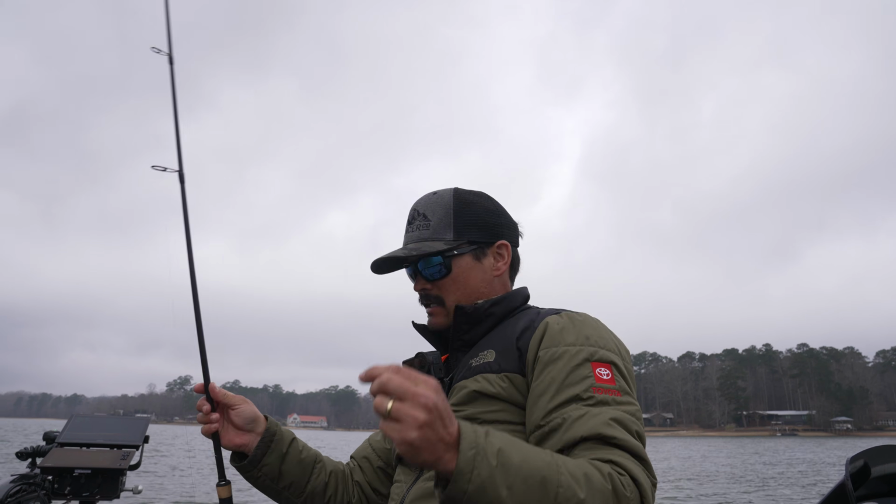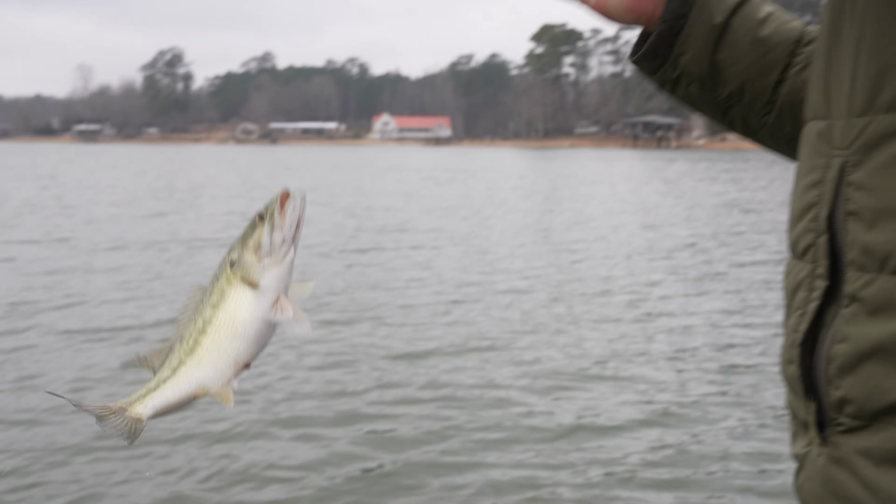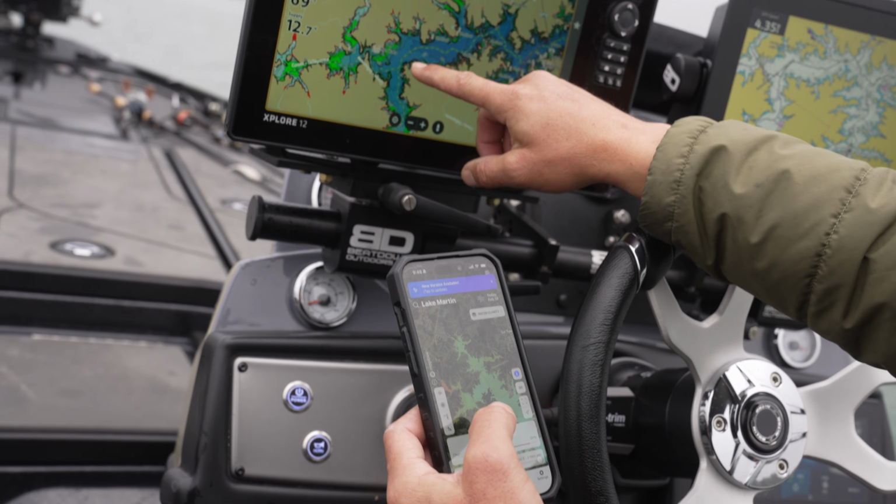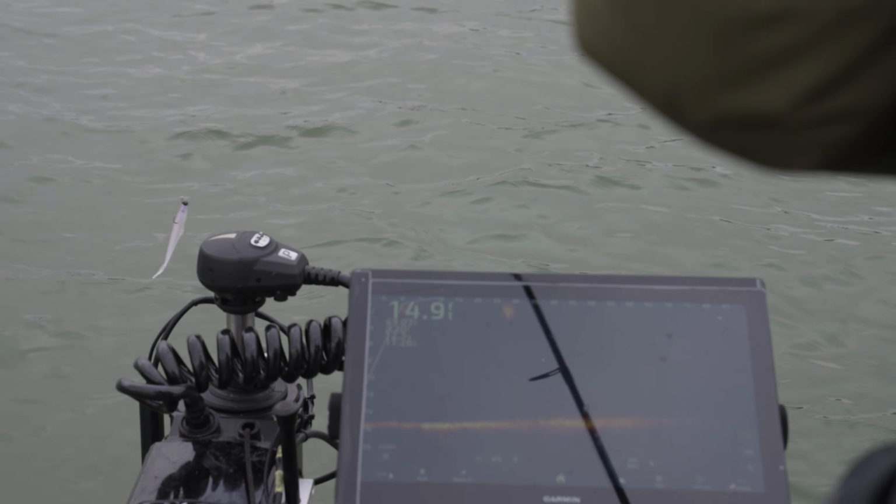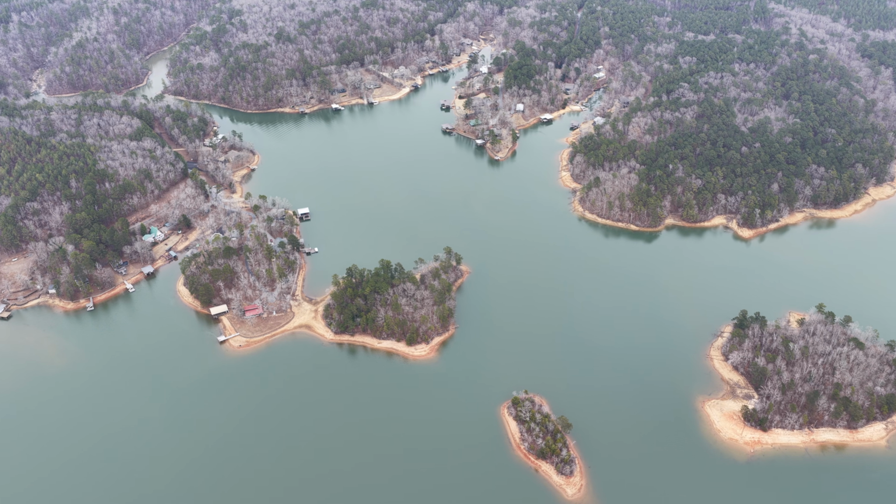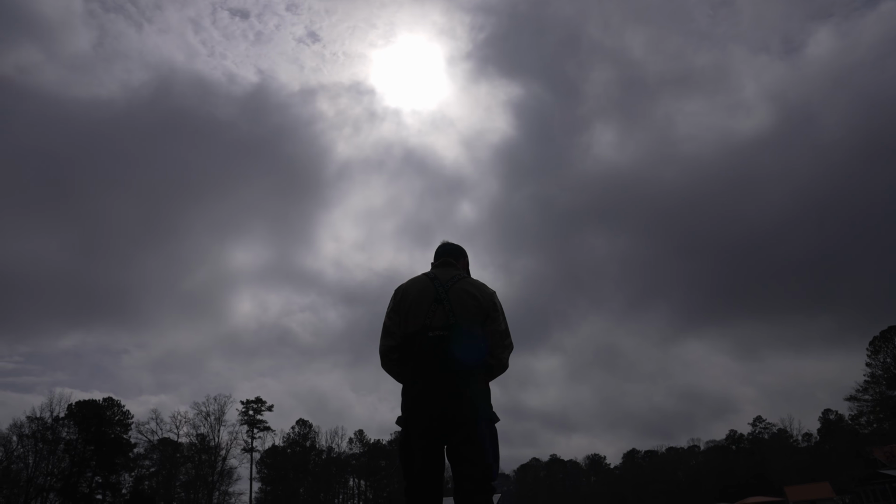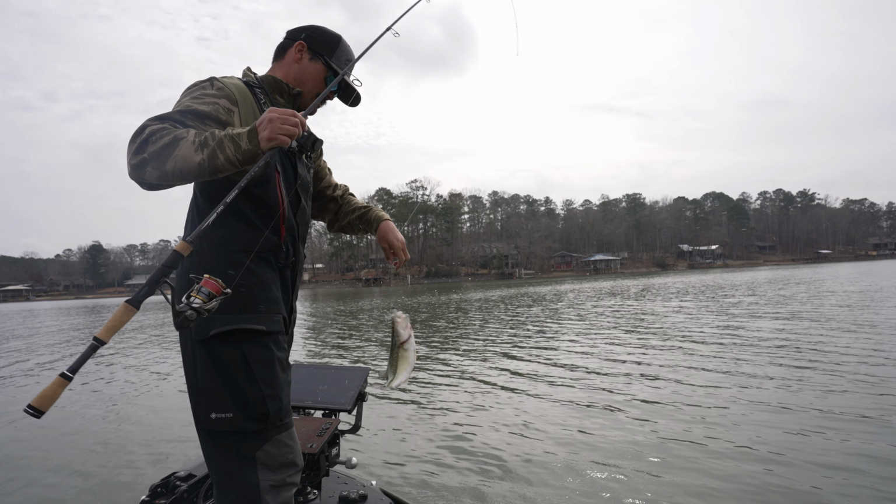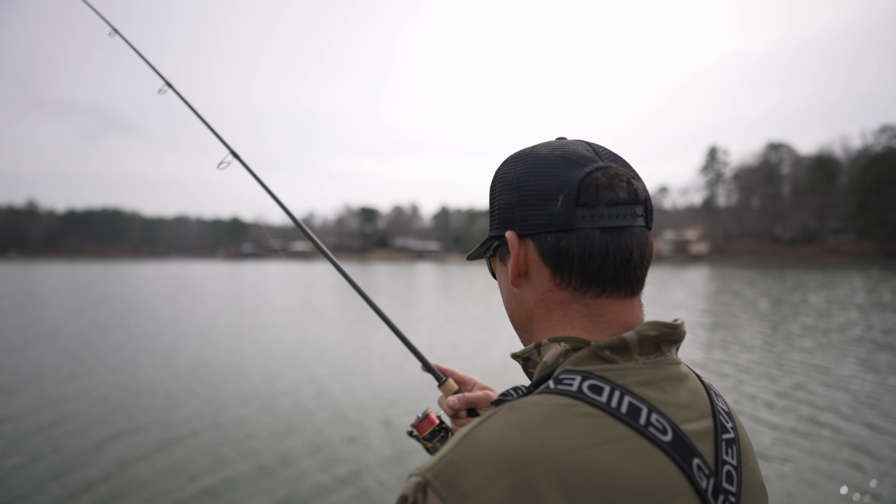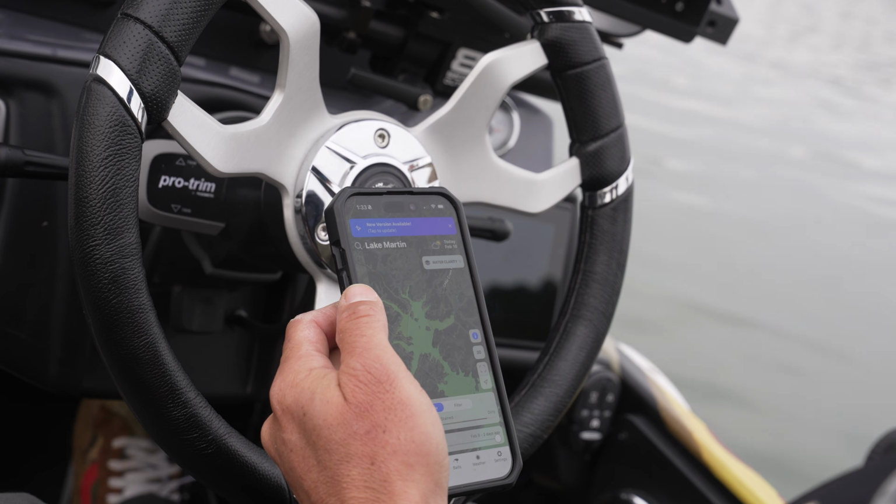They're out in the middle chasing bait, just like every other lake in the country. This one now, so that arm and that arm are the dirtiest.